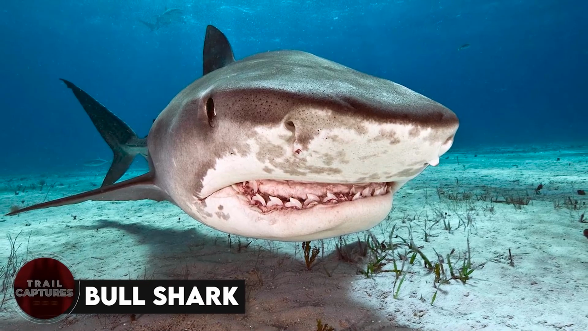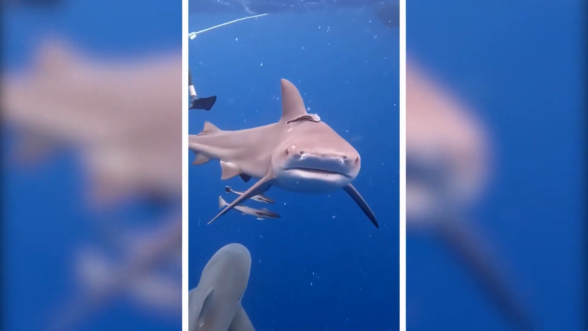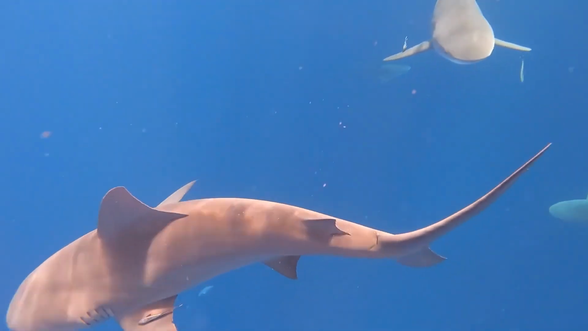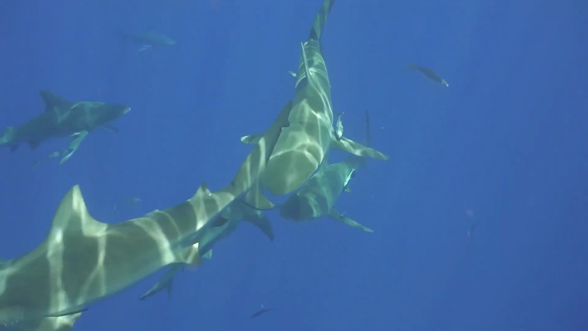Bull shark. Move over, great white, because this creature is the real danger to humans. With its sneaky ways, the bull shark is a master of deception and can strike at any moment. Unlike other sharks, this beast prefers the shallow, freshwater areas where humans like to cool off.